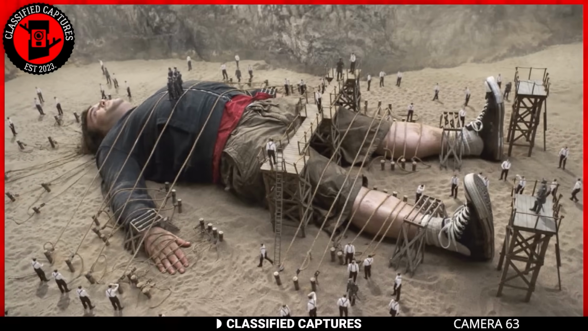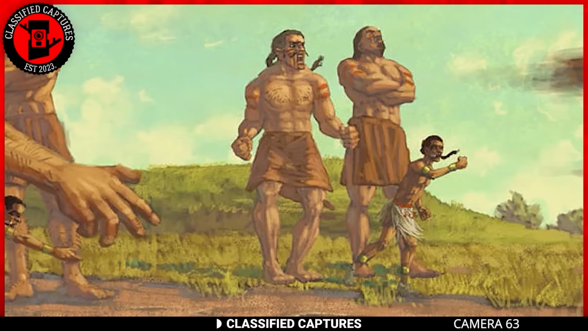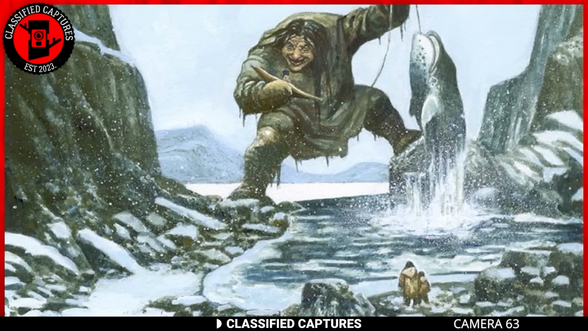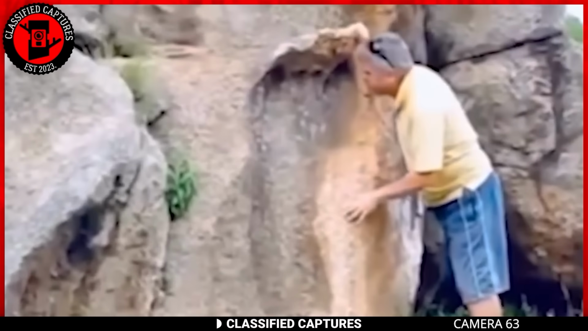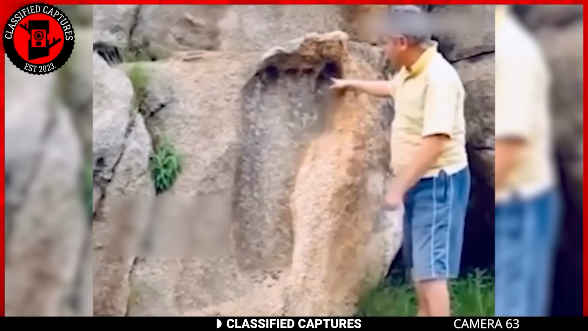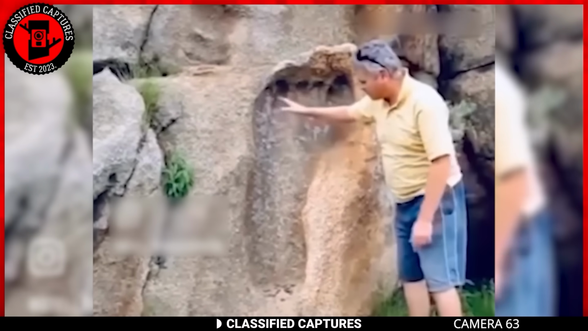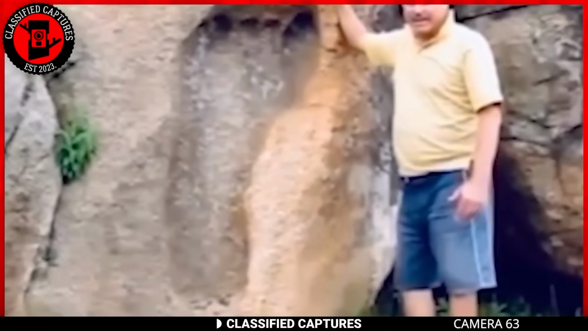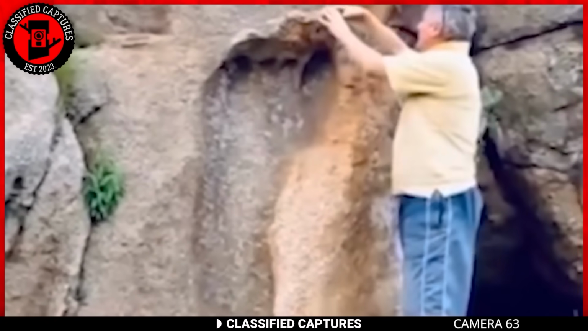Stories of giants have captured human imagination throughout history, and various cultures around the world have myths and legends about these colossal beings, and one such is the footprint in South Africa. And we're not talking about a faint impression. This print is clean, clear, and as bold as a historical statement can get. Some archaeologists have been to the site to study it, and they have confirmed that this is indeed a footprint.